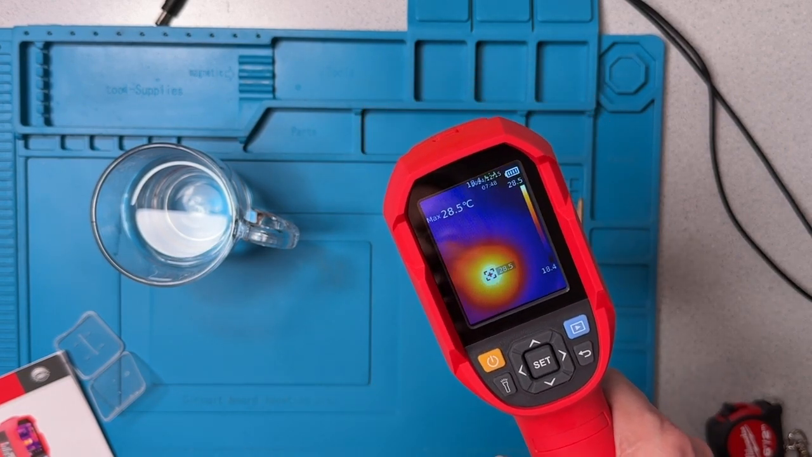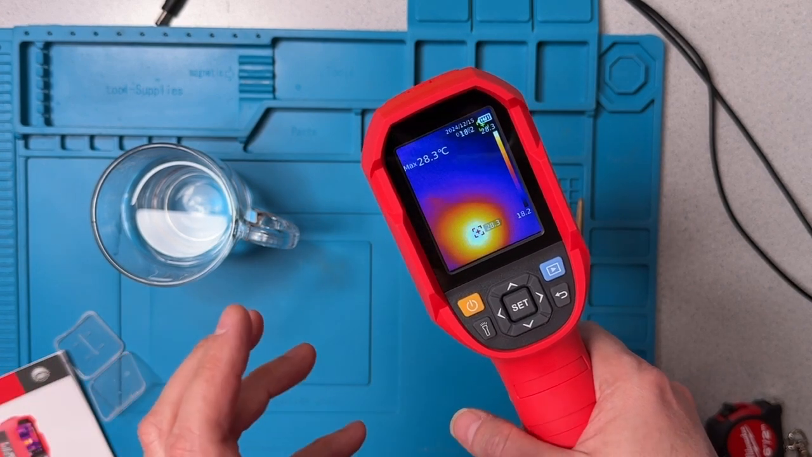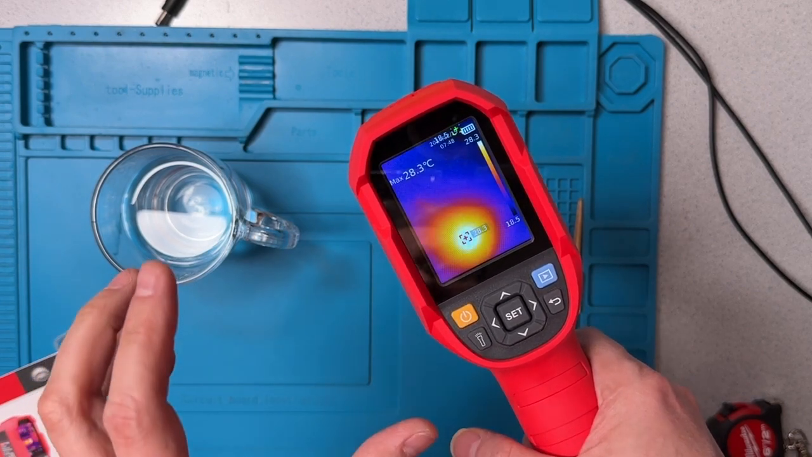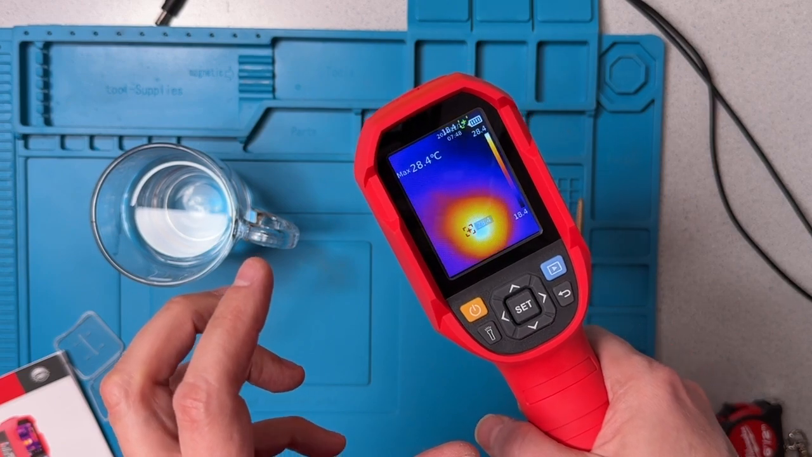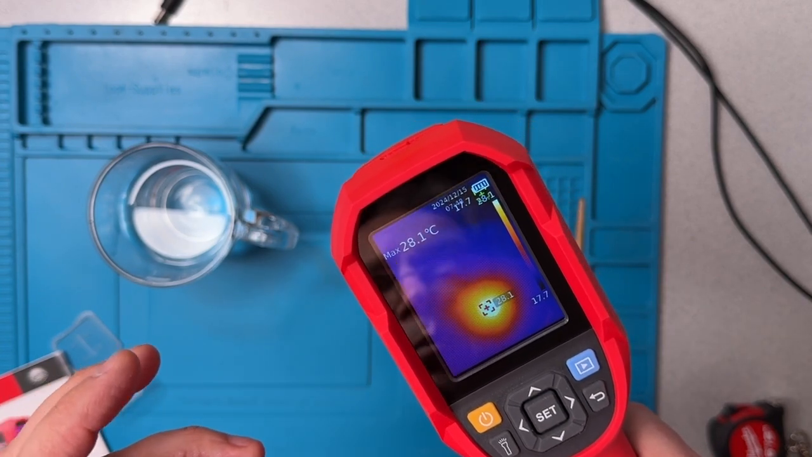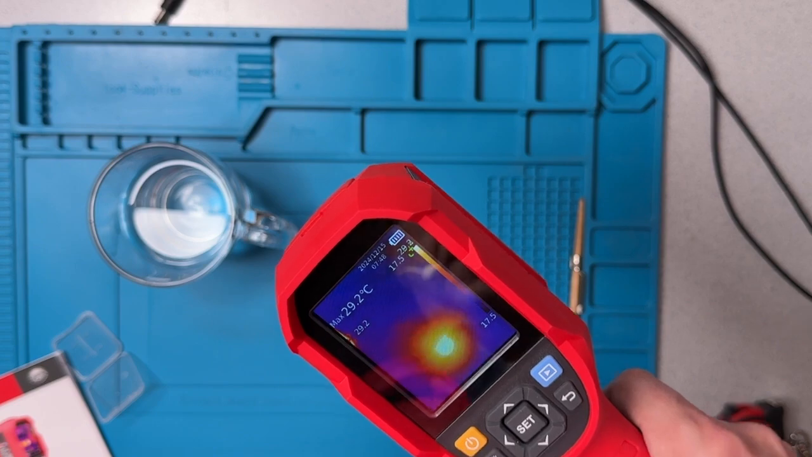With this thermal imager, like they say, a picture is worth 1,000 words, even if it's not a very high resolution picture. This thermal camera really goes a great distance to helping localize with a very good degree of accuracy exactly where the hot spots or cool spots might be in an environment, in a setting. And I can see that this is going to come in handy for quite a lot of things.